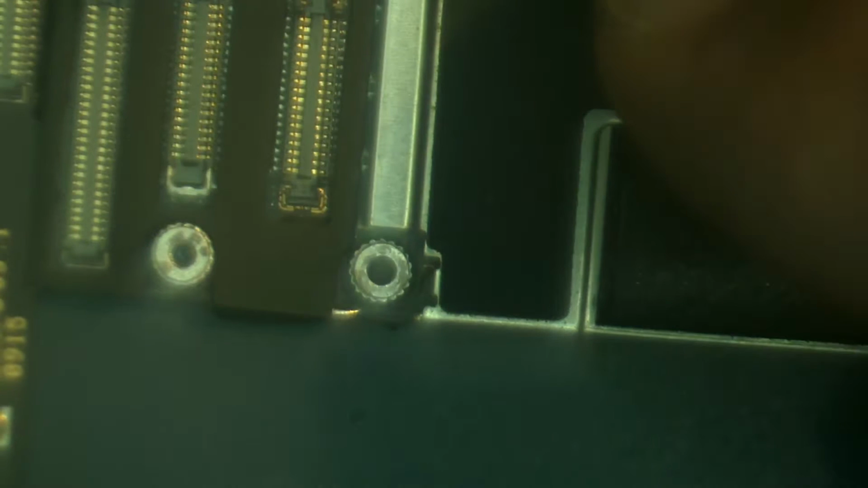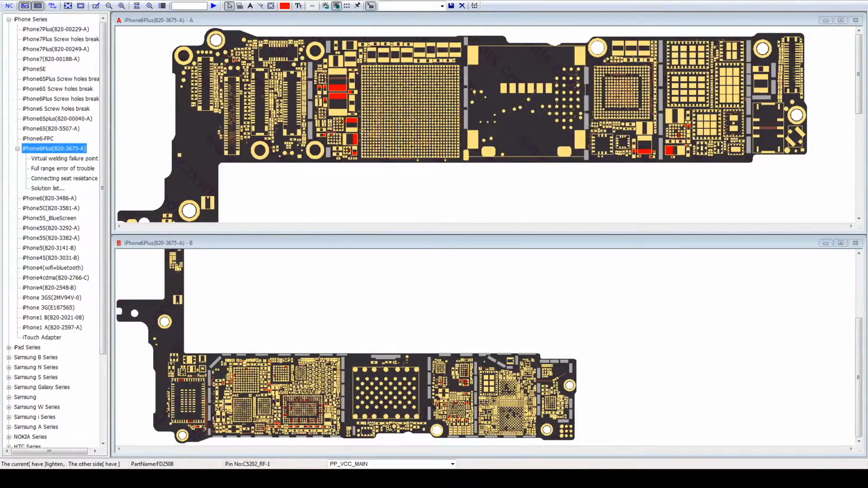So what we do in cases like that, the first thing that we check is the main power rail of the phone, PP VCC main, because that usually is the one that shorts. One of the capacitors on this line can short randomly. So here I pulled the ZXW tool for you, and here's the PP-VCC main. All the red dots you see on both sides of the motherboard are the spots where we can probe the PP-VCC main.